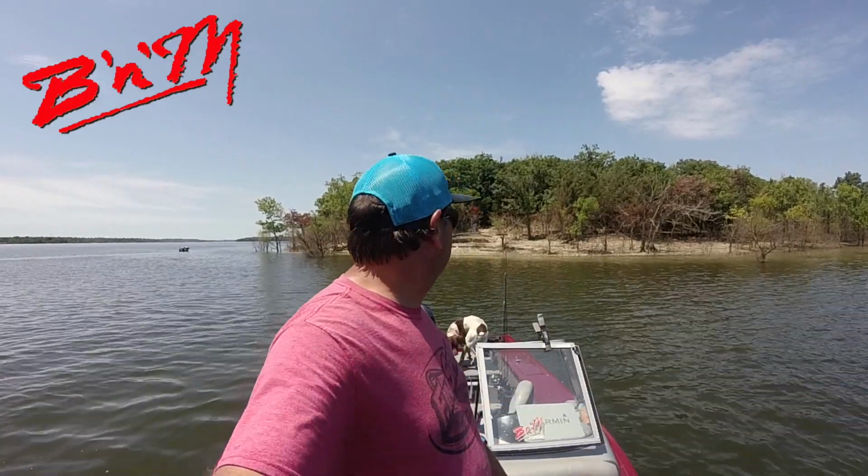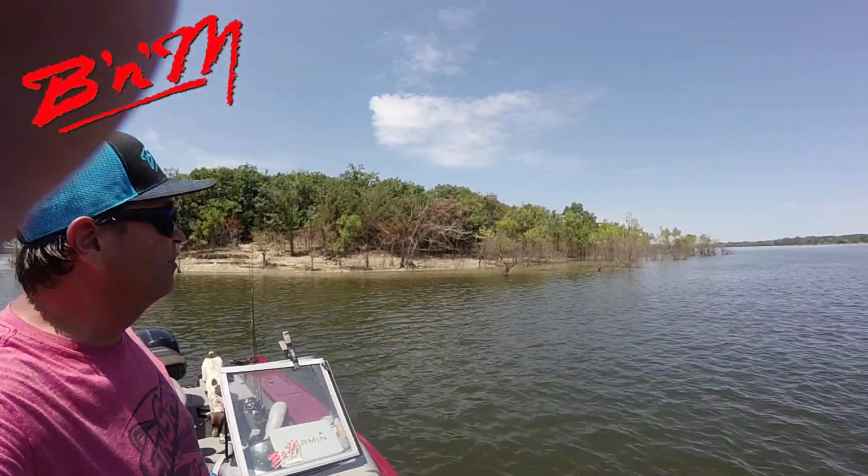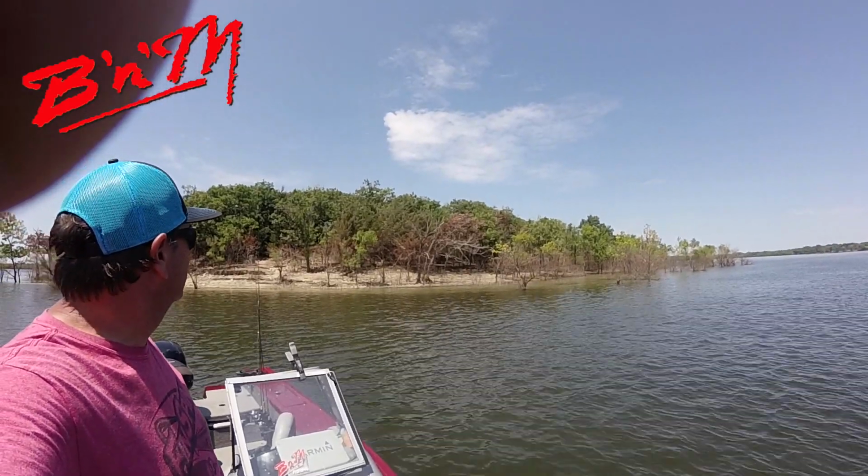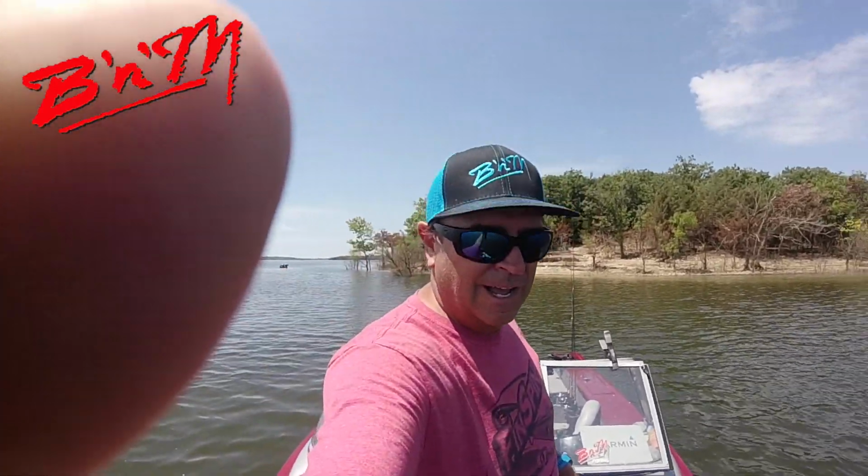Deej, come here. Don't you get in that water. You can see how high up that water's been. Some of those trees are underwater, you know. A lot of them are dying.